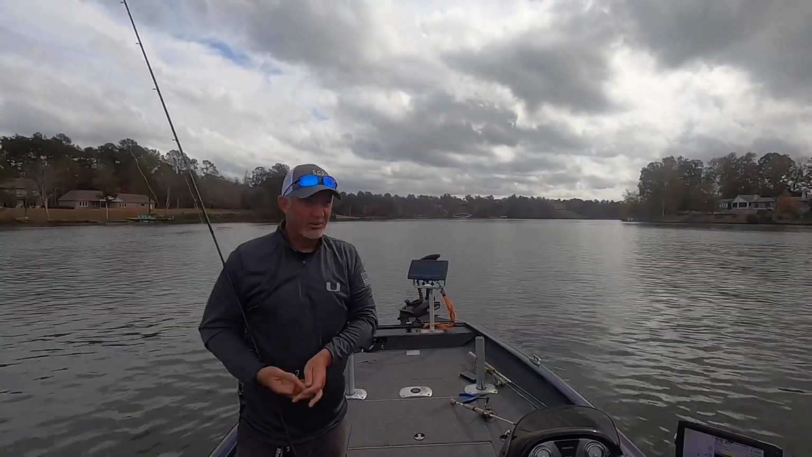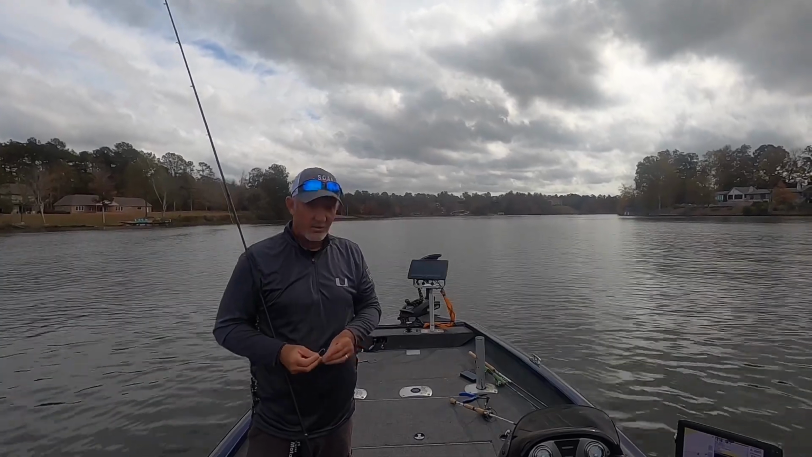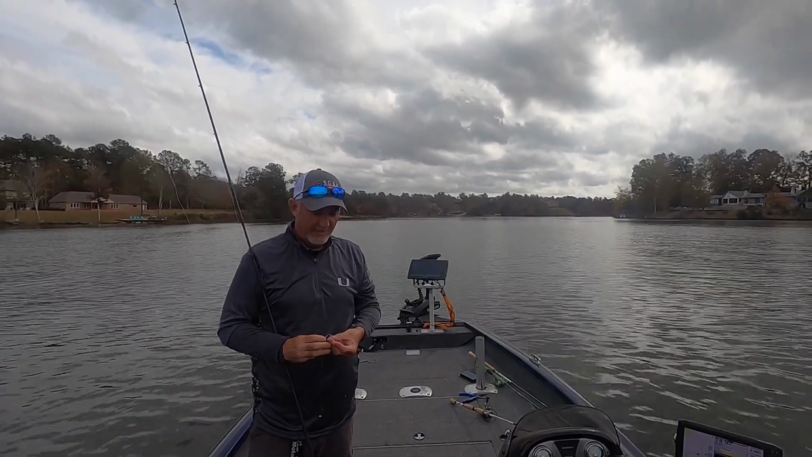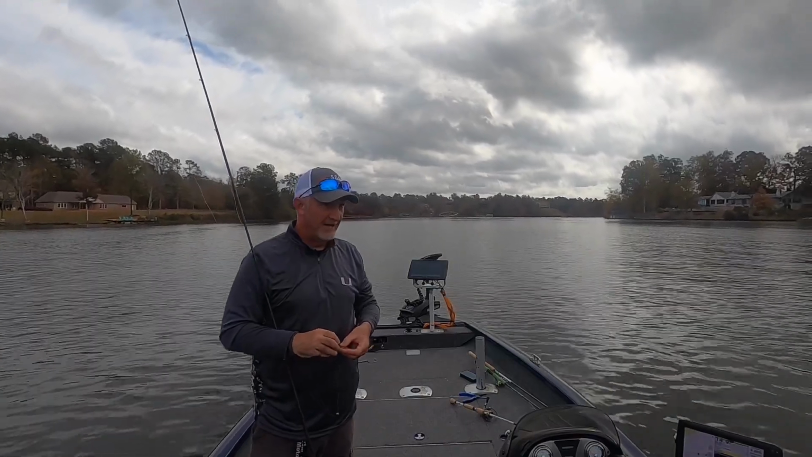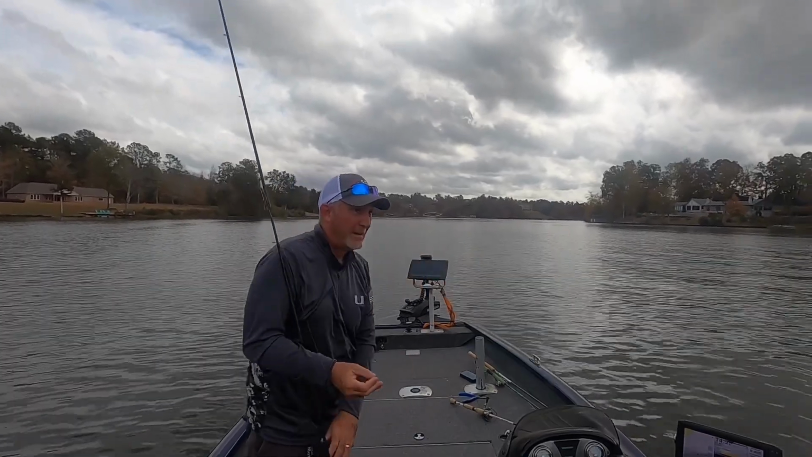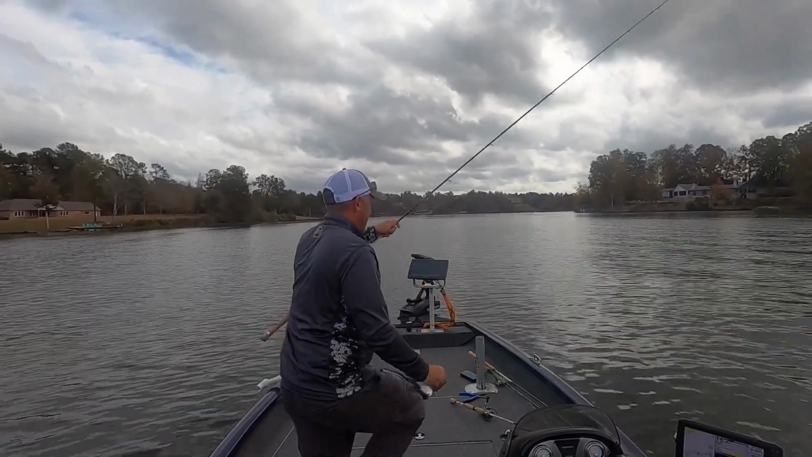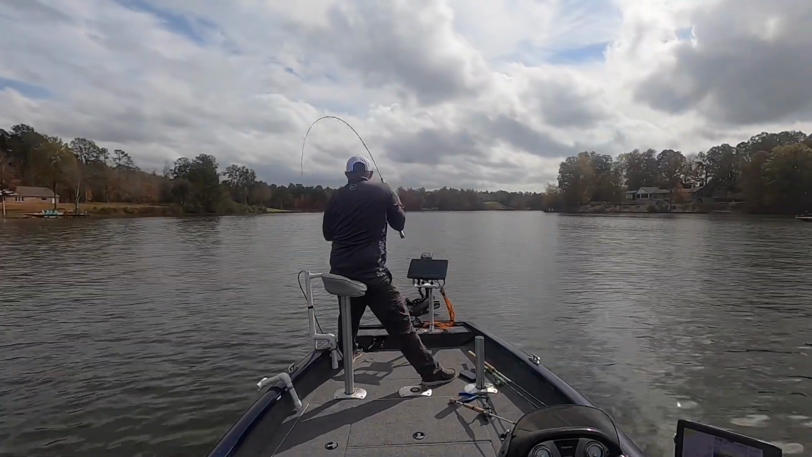This is not a huge brush pile, but it's productive. When everybody piles up under that bridge in the summertime, you can pull right off to this pile, and they're gonna spook them fish out. And they'll come right here to this pile. There's one.